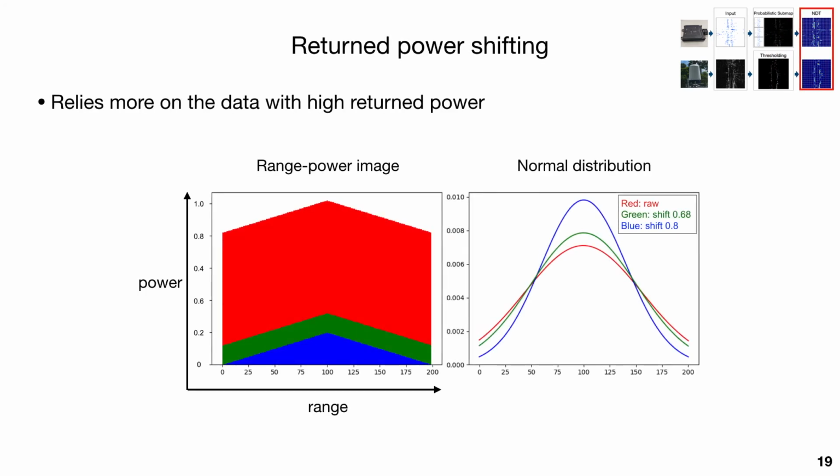The other parameter of scanning radar is the return power shifting. The figure on the left shows a one-dimensional range power example, and the figure on the right shows the corresponding normal distribution. Red data is the original data, and green and blue data is the data after power shifting. After power shifting, our method relies more on the data with high return power, which makes the normal distribution narrower.